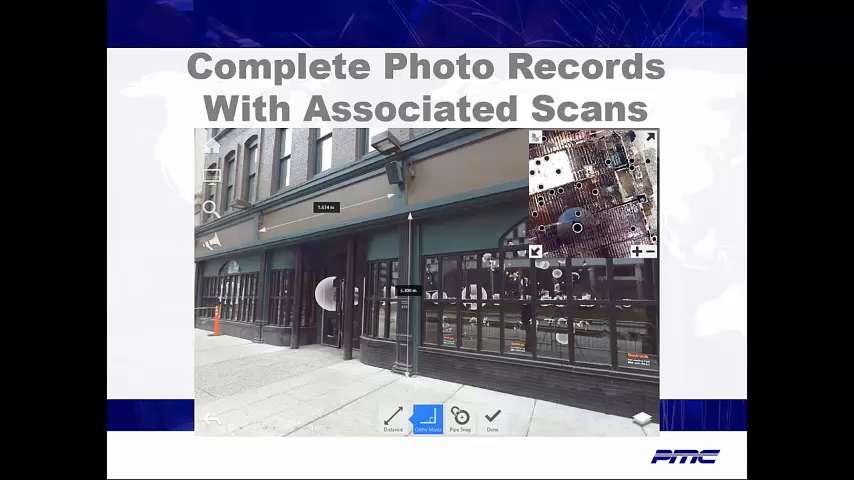Photos can show existing conditions, but cannot determine exact relationships between elements. During the scanning process, the digital scan is taken, and in the same position, an associated photo is taken to provide the ability to contrast and compare.